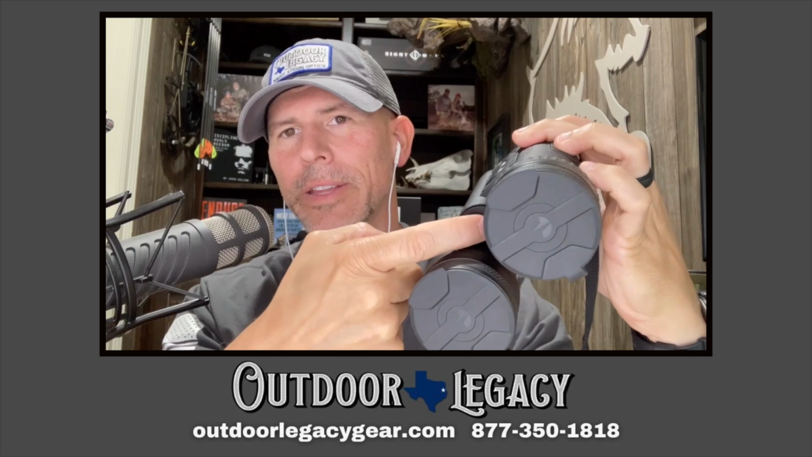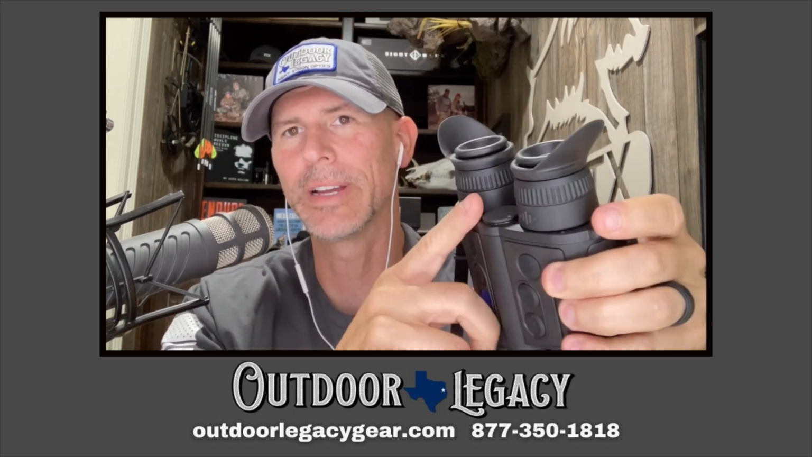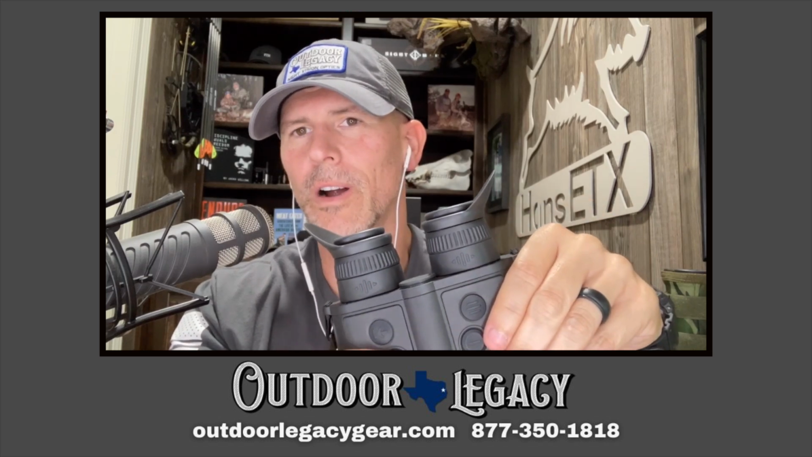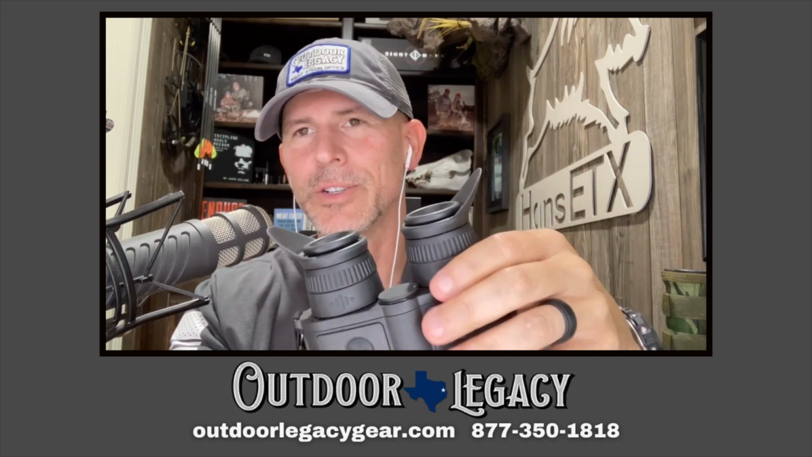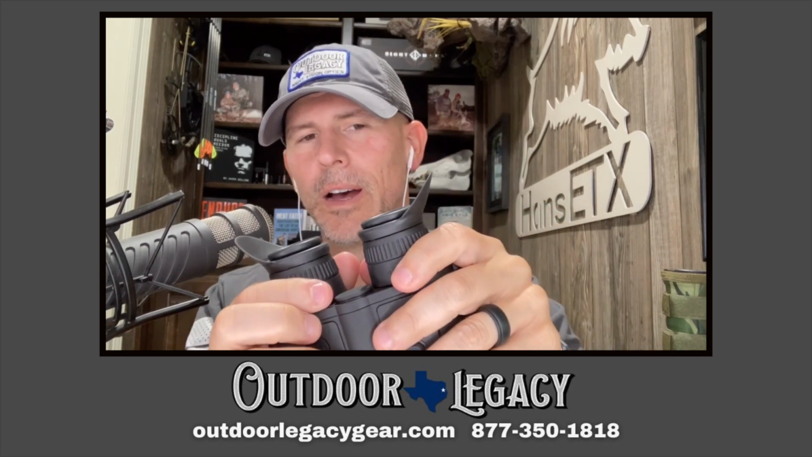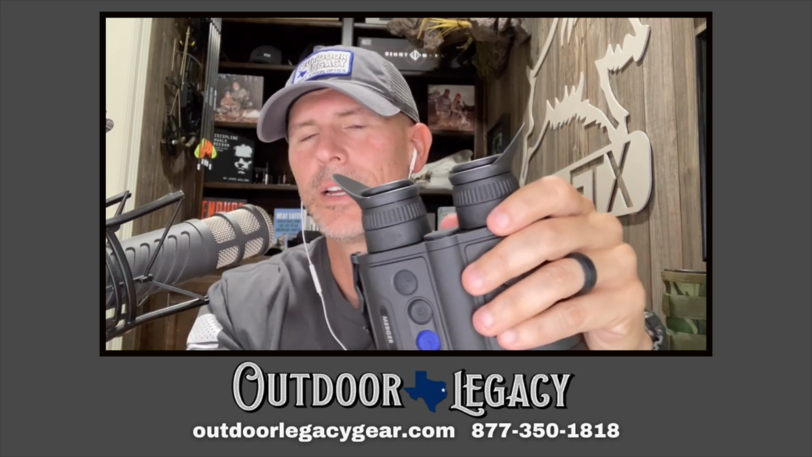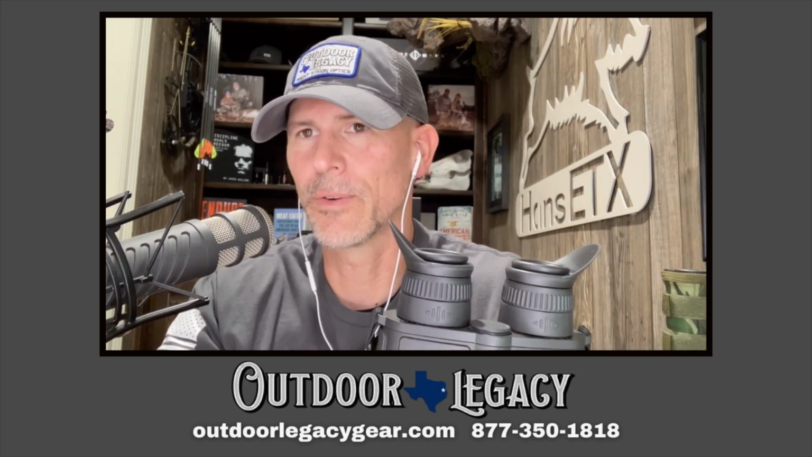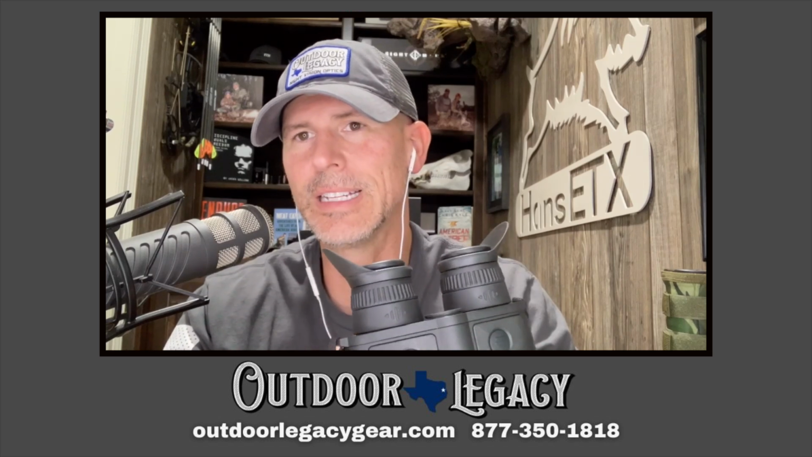The button on the opposite side is what you push to get the battery out. But one thing I always worry about with binoculars is, are they going to be comfortable? Because people have different eye spacings and all that. These easily adjust in or out depending on how far across your eyes are. So that is very easy to do.